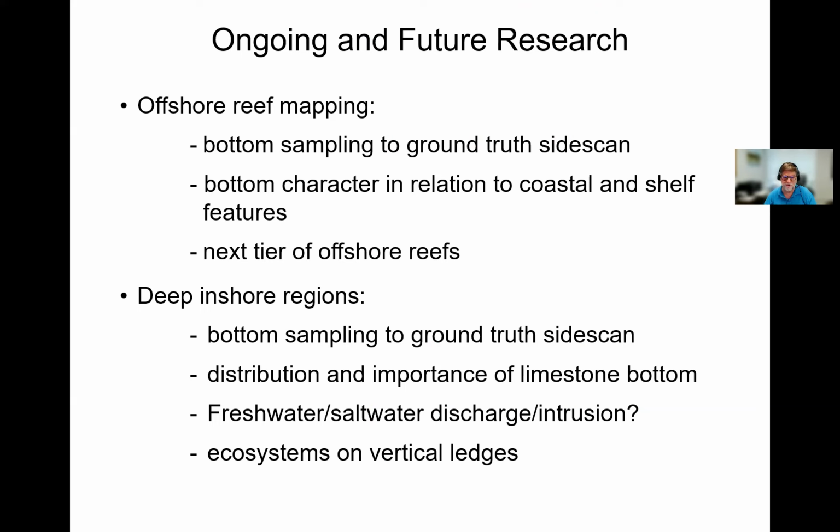In these deep inshore regions, which we're working on right now, we want to start bottom sampling to ground truth the side scan there as well. We need to understand better the distribution and importance of this limestone bottom that we're finding more and more throughout Georgia as we're looking. We need to understand the importance in these scours, both as freshwater inflow areas or saltwater intrusion areas. And we don't have a good handle on that. And then we need to understand the ecosystems on these vertical ledges better over time.